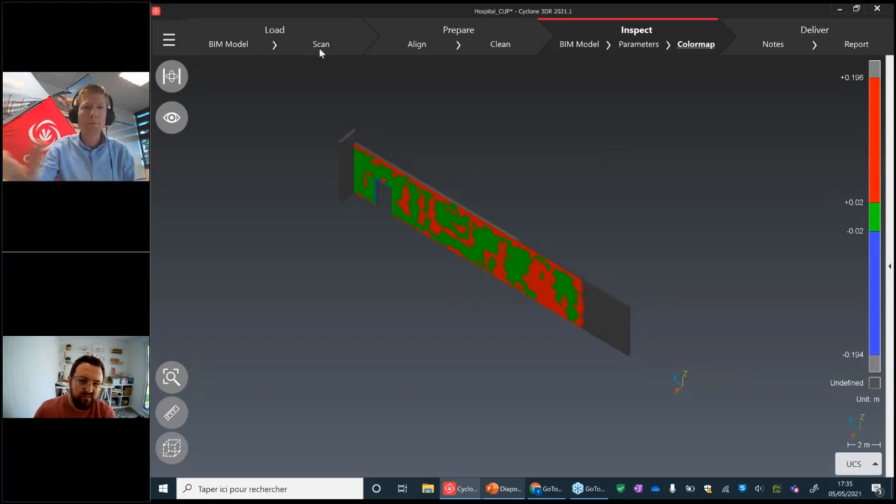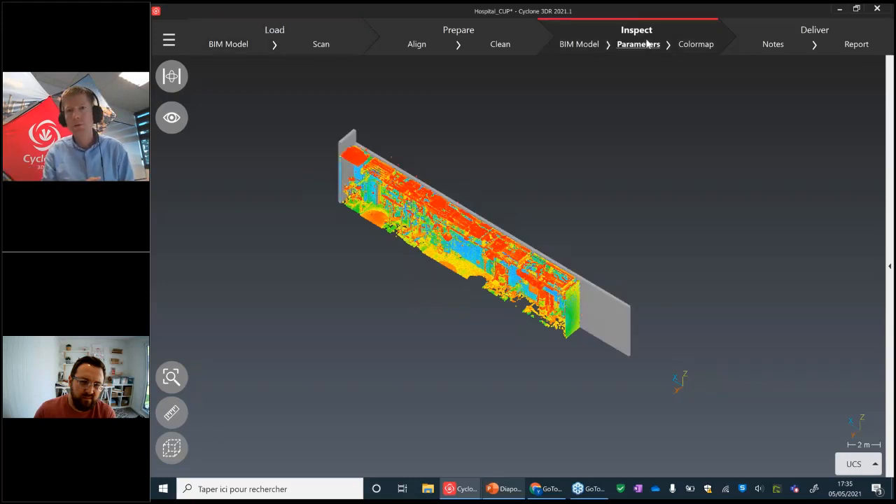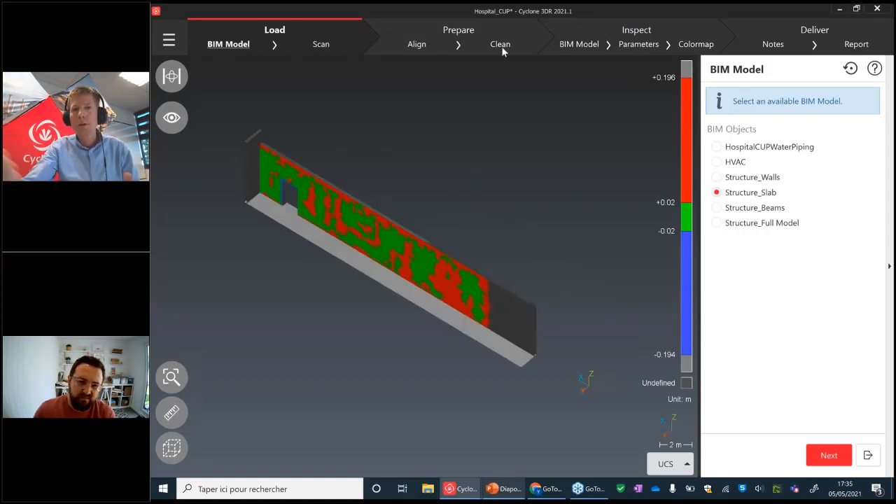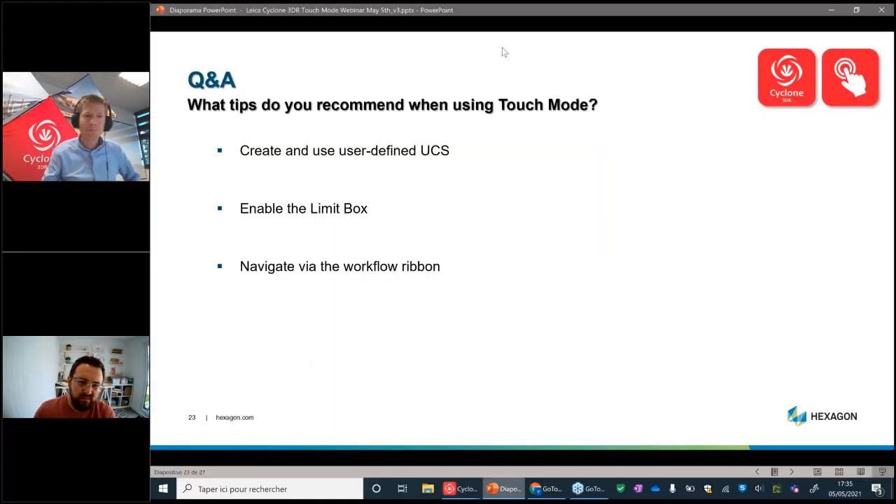If your scan and your BIM model are properly aligned at the beginning of the workflow with a good geo-referencing, you can directly switch to another step by clicking here. This is a good tool to save time in your workflow, and also to have flexibility if you need to go back and select, for example, another part of the model, or you need to do some cleaning. So that's one of my recommendations, Paul.